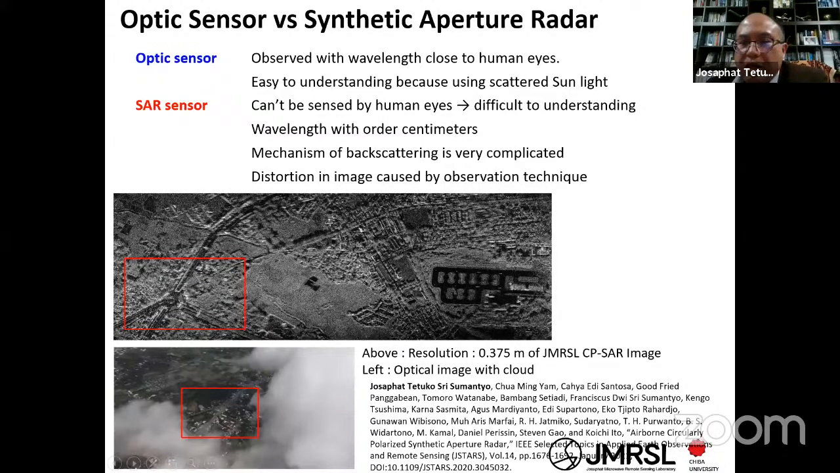Yes, for the details you can read in my paper here. Last December it was published in IEEE JSTARS. You can find the theory of the circularly polarized synthetic aperture radar and also some applications. I hope you can continue this research. Please consider some applications using this CPSAR, a circularly polarized synthetic aperture radar.